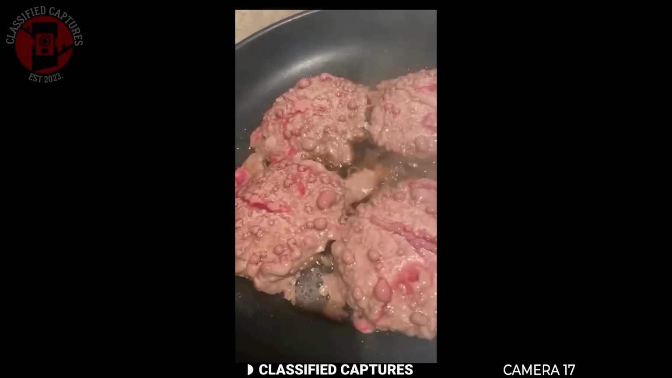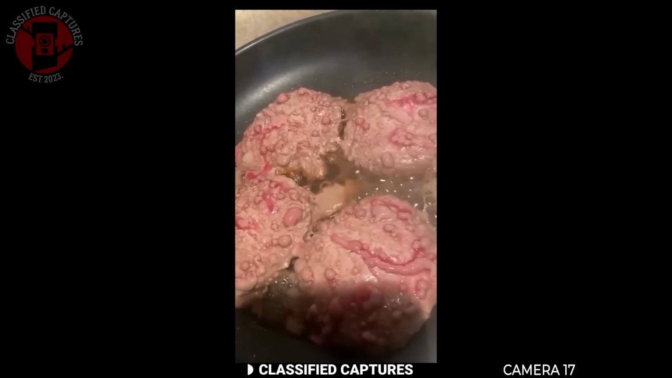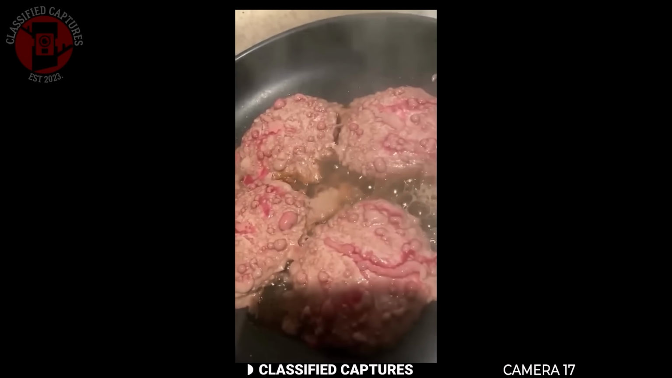Do you think I should not eat this? Or is this normal when making a burger? Or should I just throw it away?